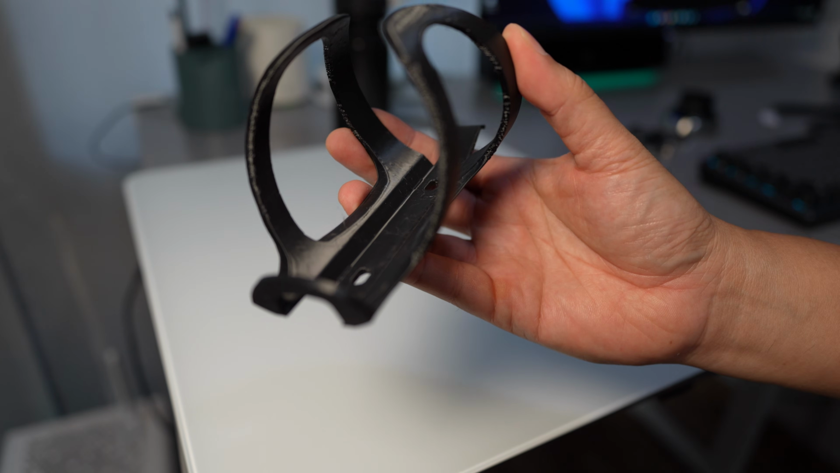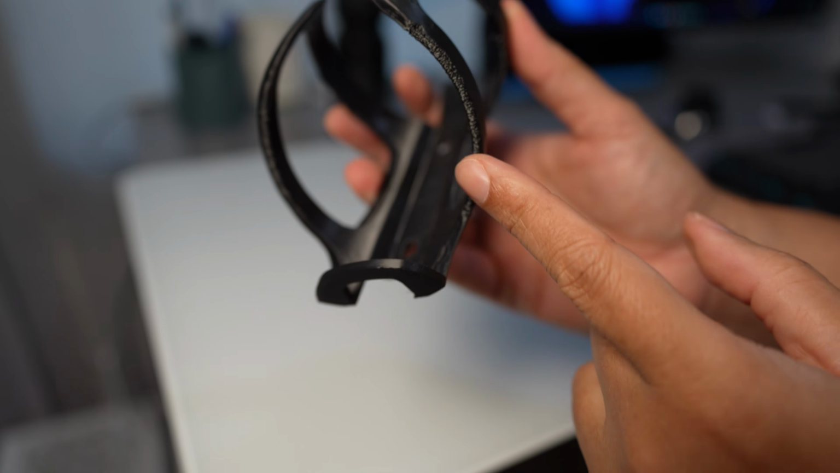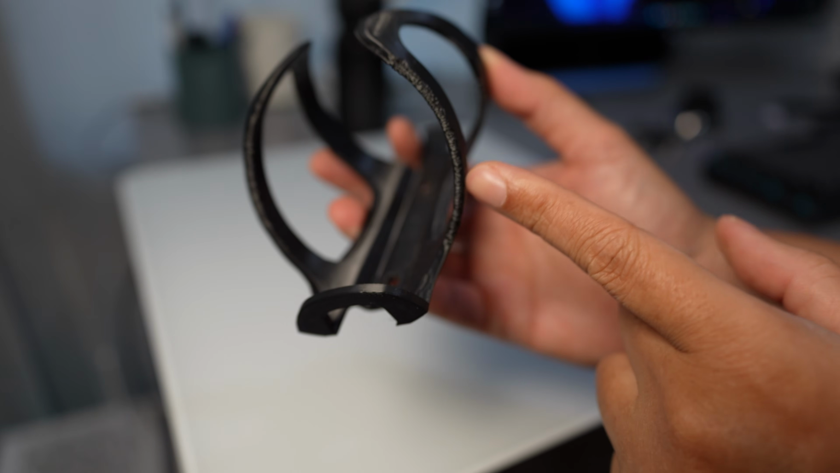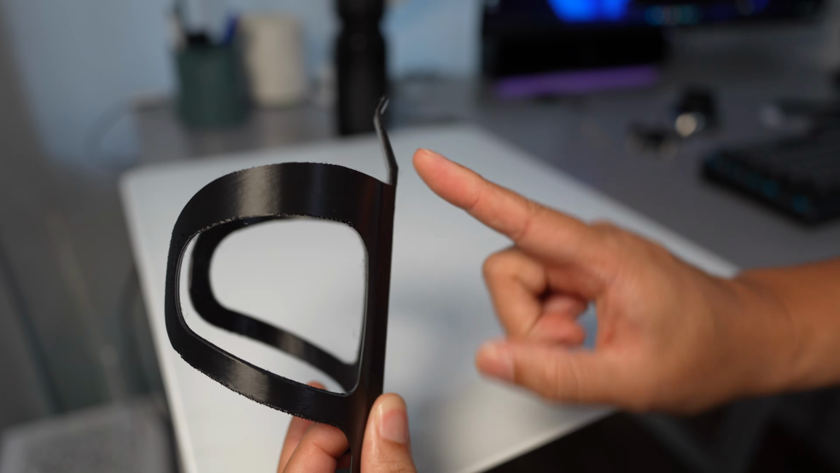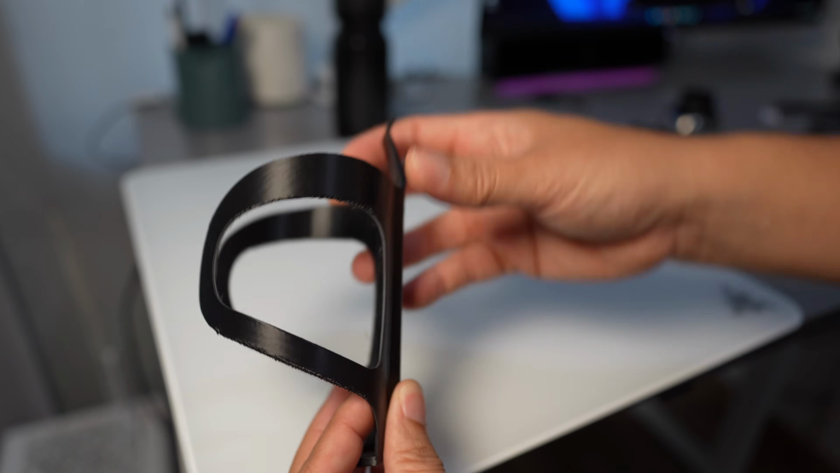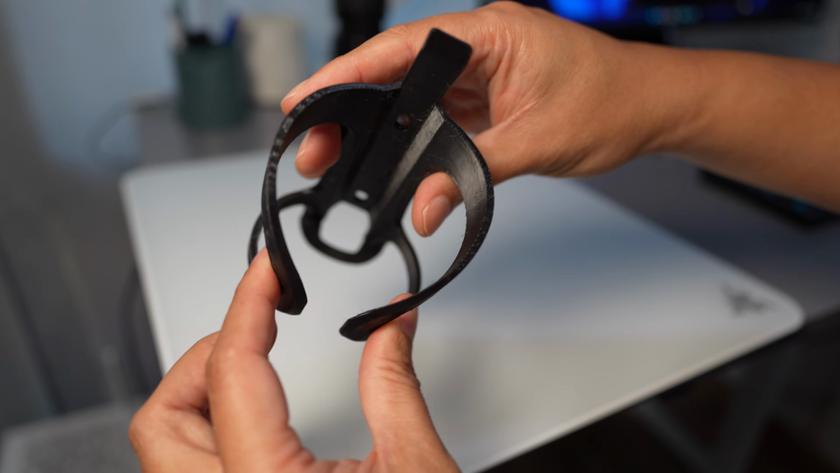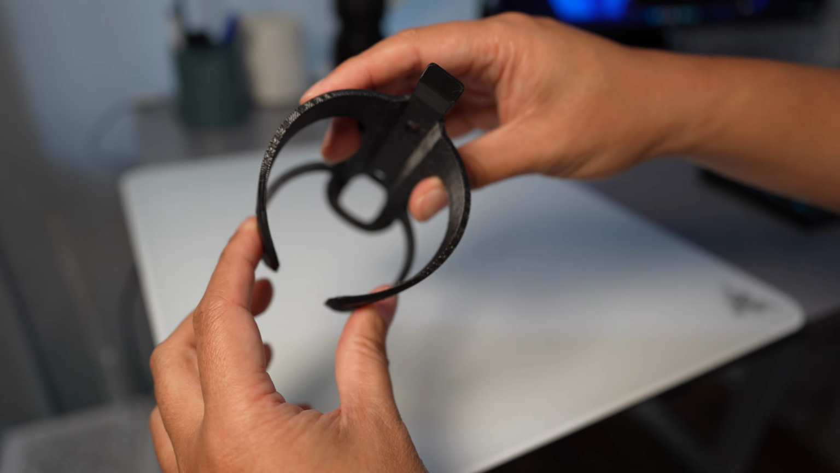If you look closely, the surface is not very nice. I mean, it could be better if I put a support here. And this part is printed in this direction, so it could be very brittle. But this part is printed in this direction, so it gives a spring action.